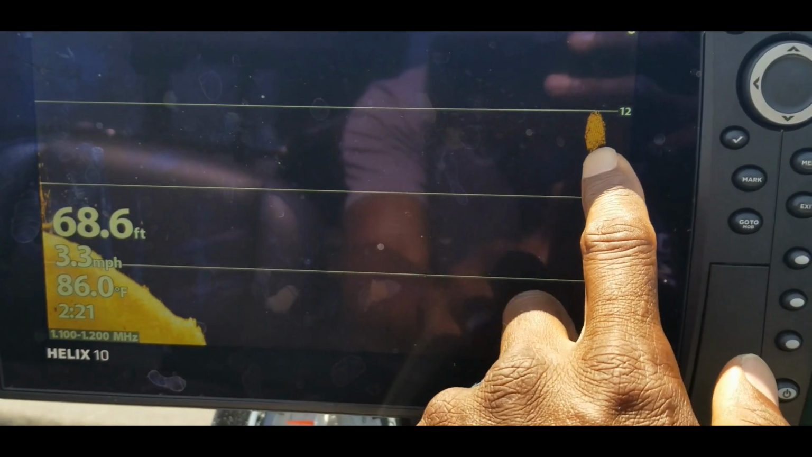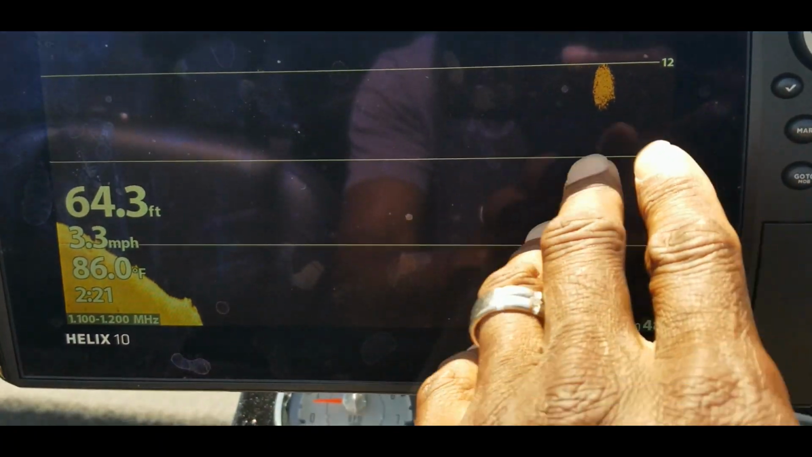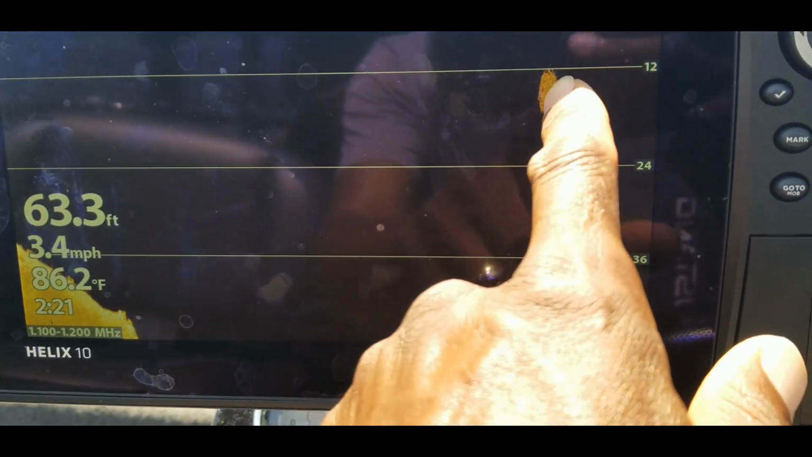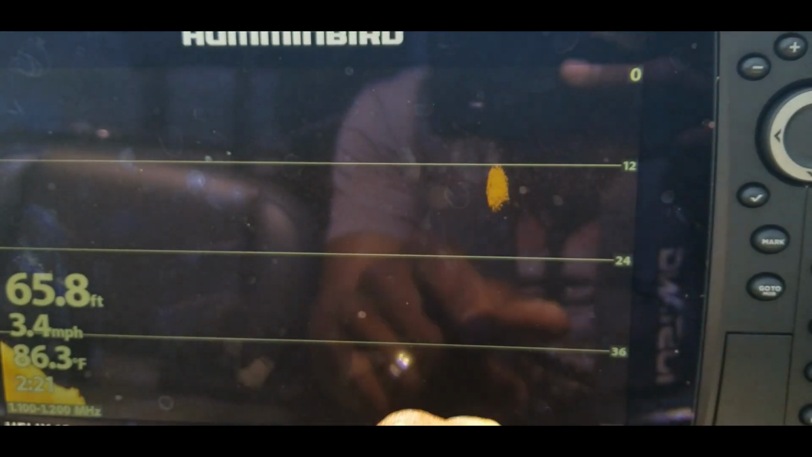Check that out. That's a bait ball right there. Sometimes out here we're sitting in 66, 65 feet of water right now. So sometimes you will find bait balls out in this deep, over 60 feet. You'll find these bait balls out here, and you'll find those bass just following right below those fish. Sometimes they'll be right above those fish.